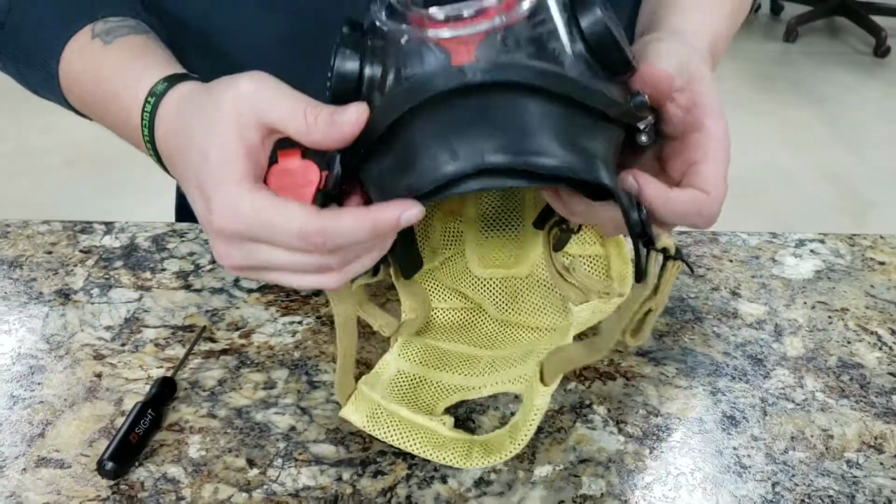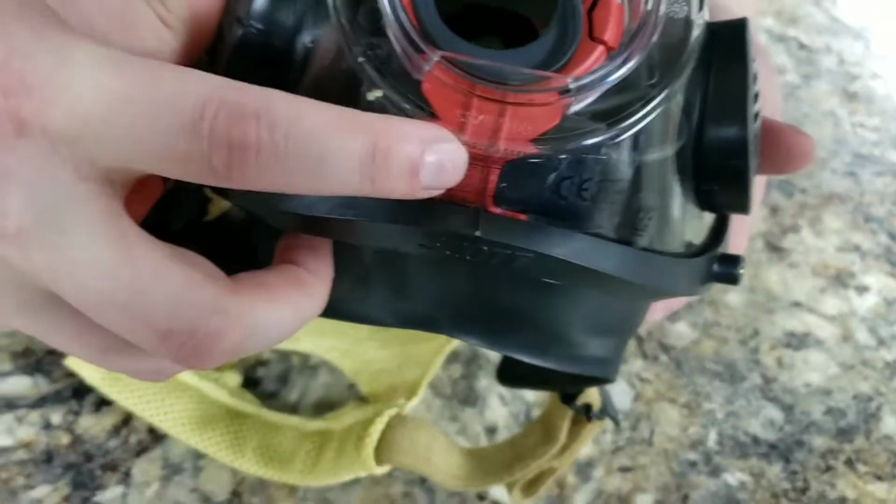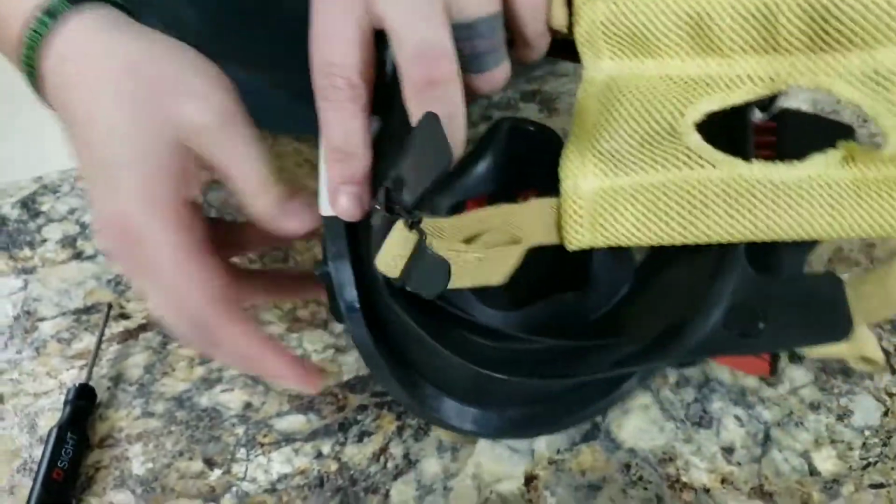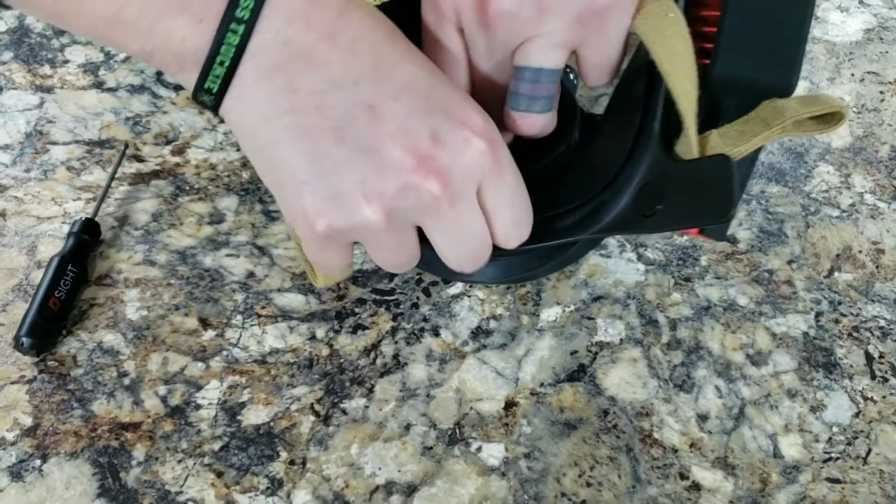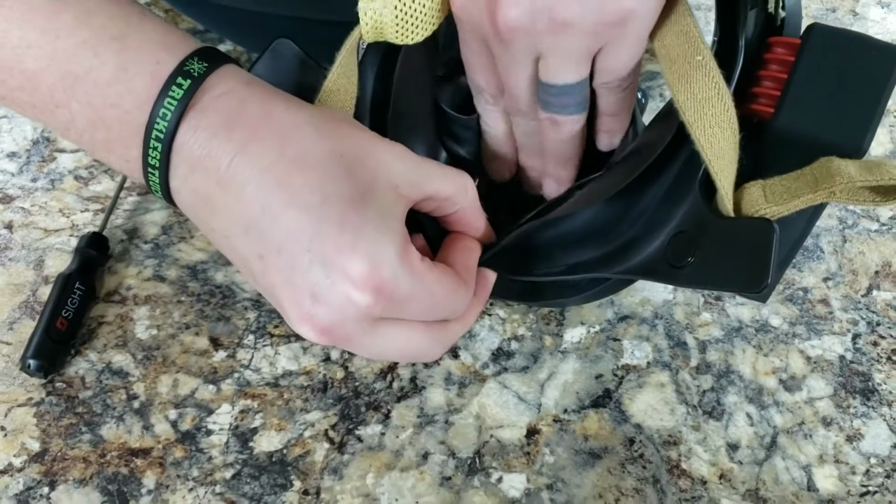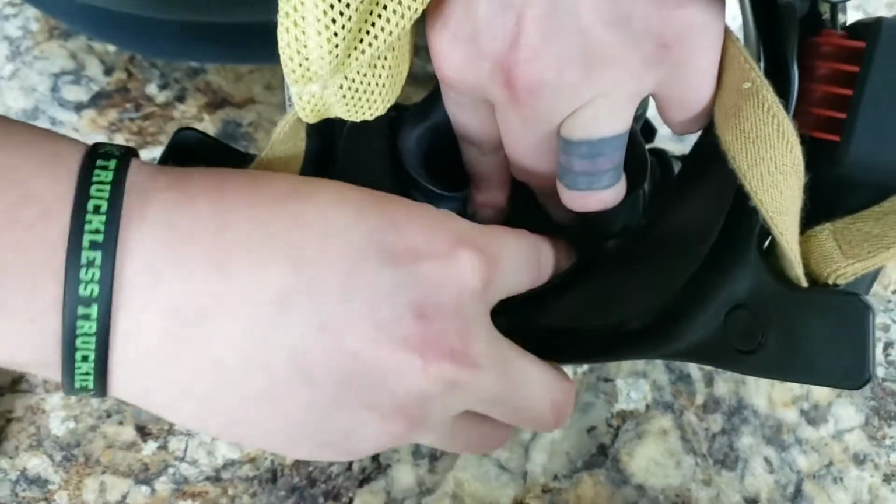Now to access the IMD battery system, if you look down here in the mask, the red is a clip. You'll see the cord down in there. If you turn the mask around and fold the chin piece and nose cup back, if you fold those back, you'll see it sitting in there. Okay, right in here.